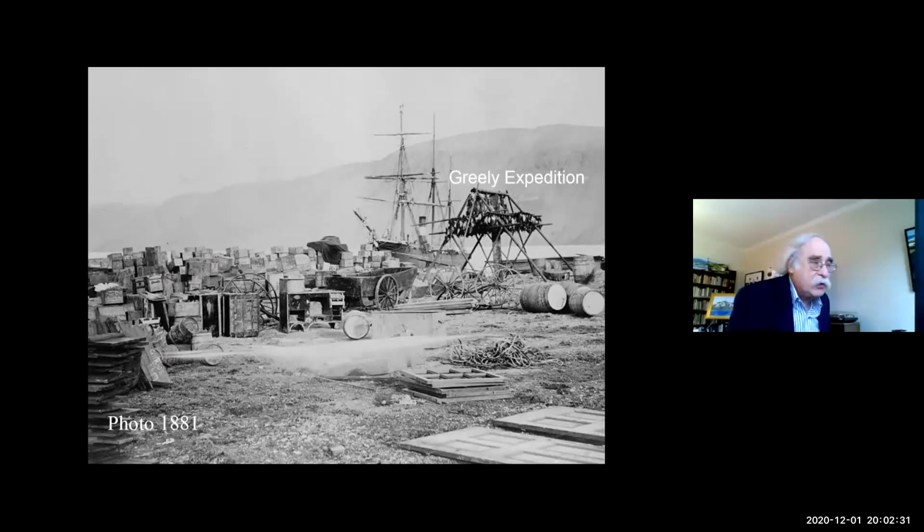So here's a photograph of the site after they've unloaded from the boat.